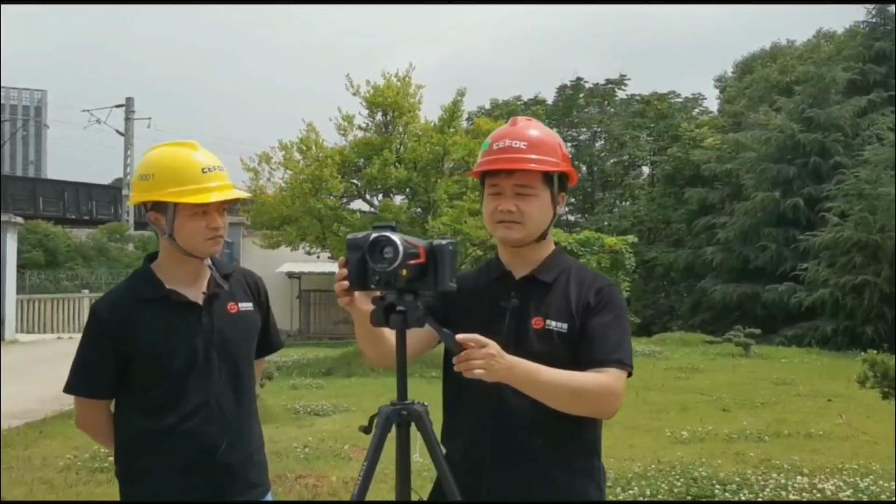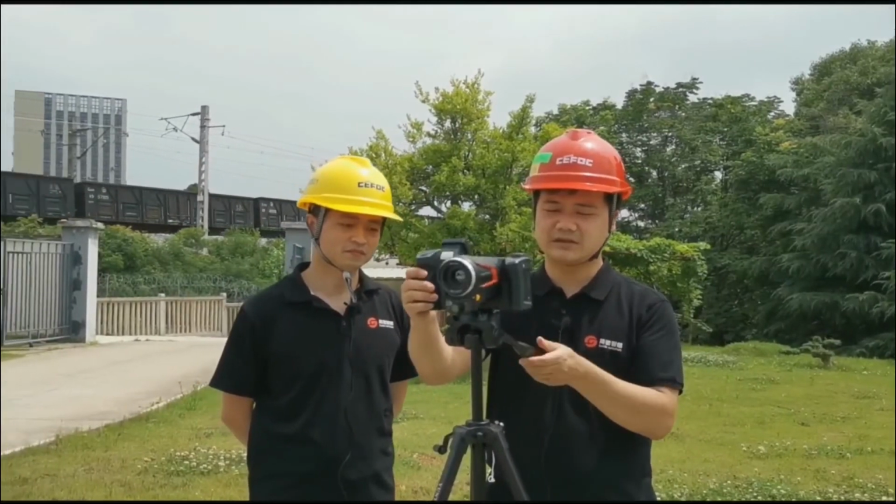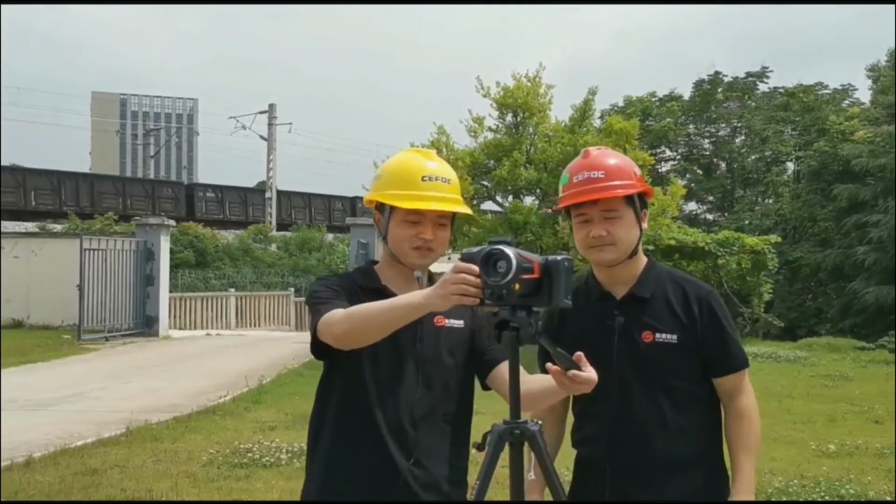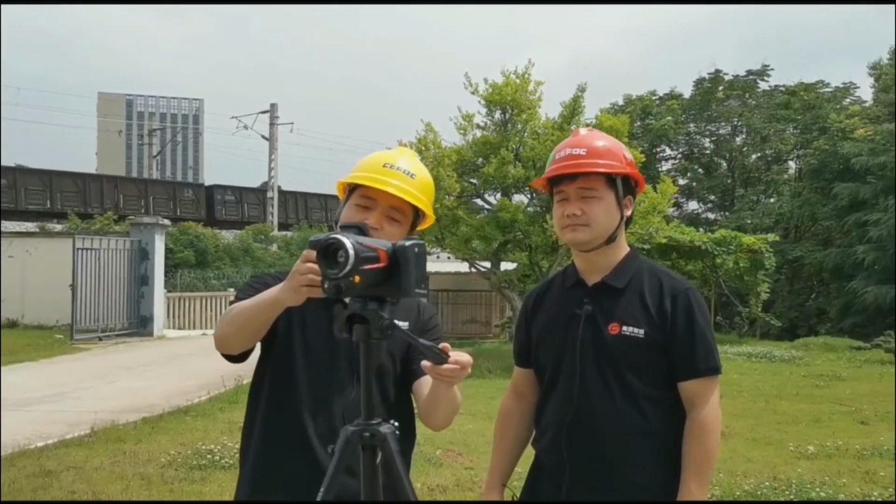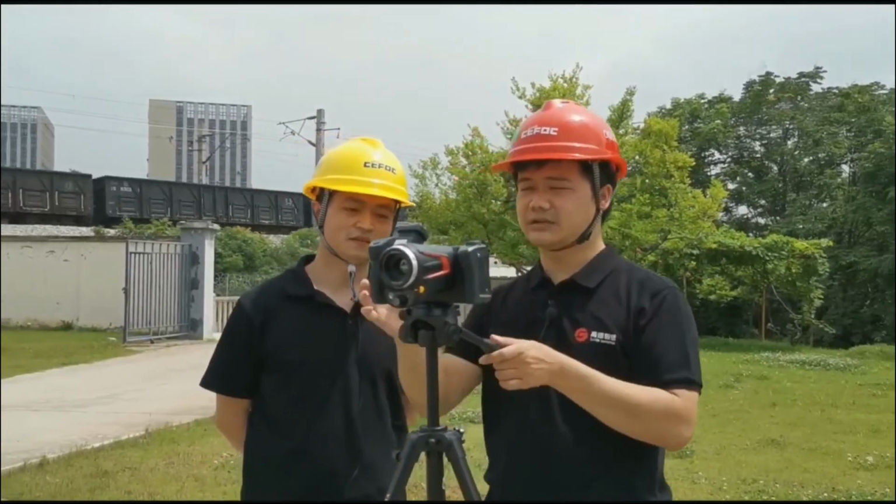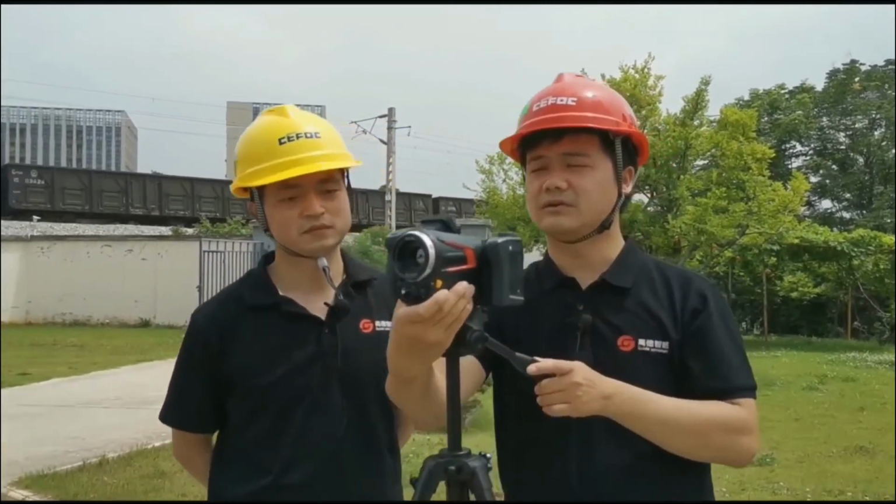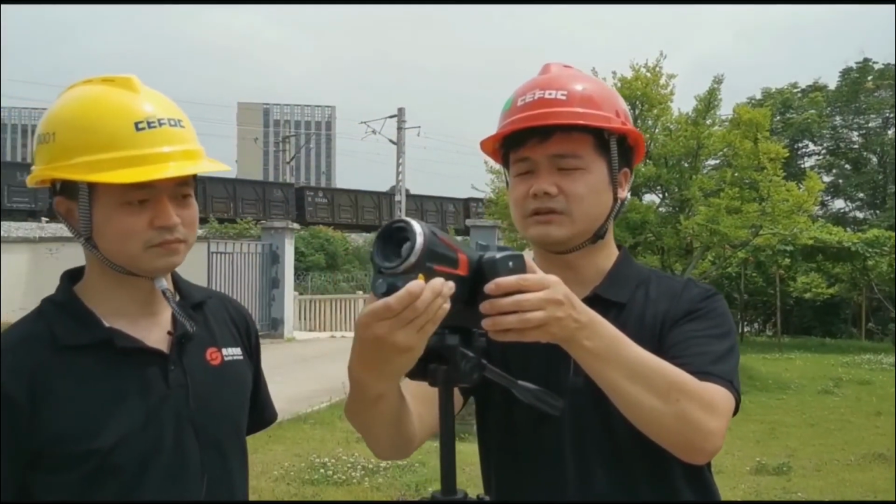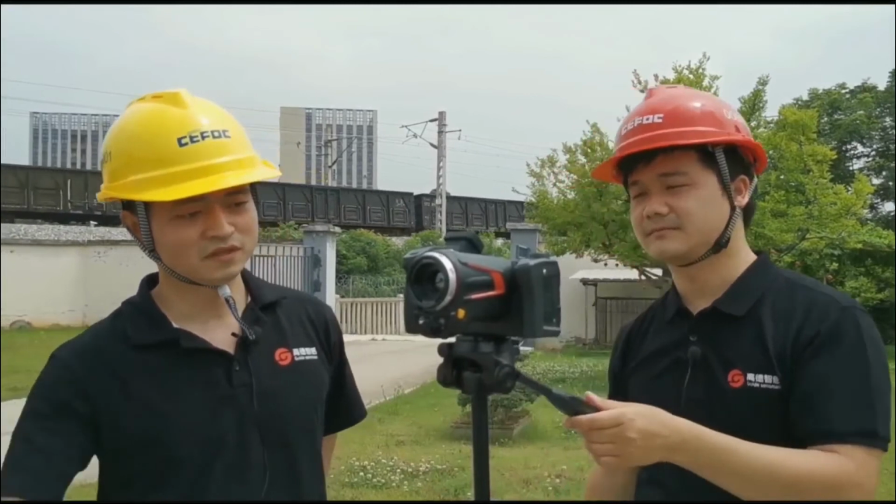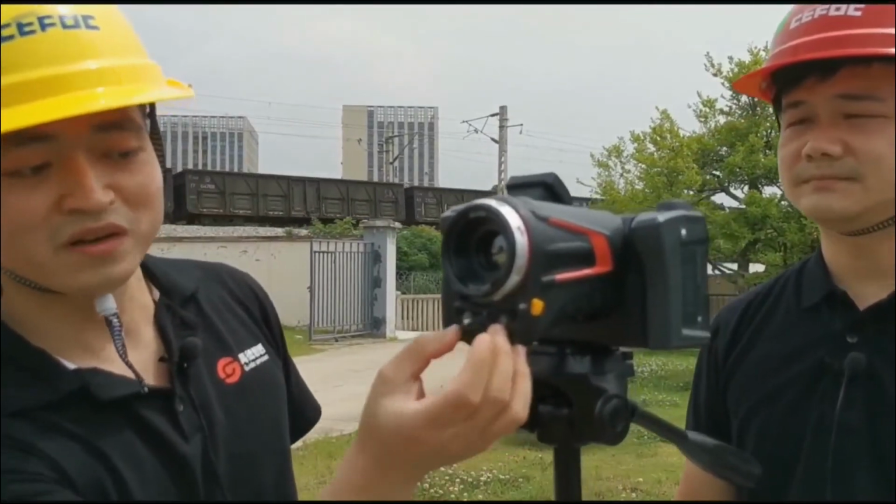现在的话，我们是把设备已经支撑在这个三脚架上面了。支撑好了之后，我们的这一个三脚架需要进行一些相关的水平和纵向的一些调节。So you can adjust the FOV of the camera with the report. 然后再就是主要的来看一下我们的这一个设备。设备的话，它有一个前置的红外摄像头。前置的红外摄像头是可以有一个角度的调整的，方便我们拍摄的时候取景。Here is the infrared lens and also the visual camera and the lamp.